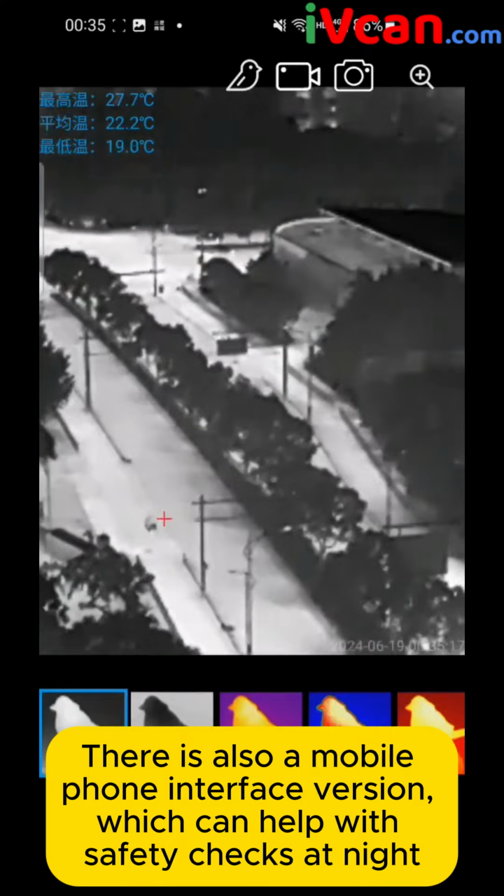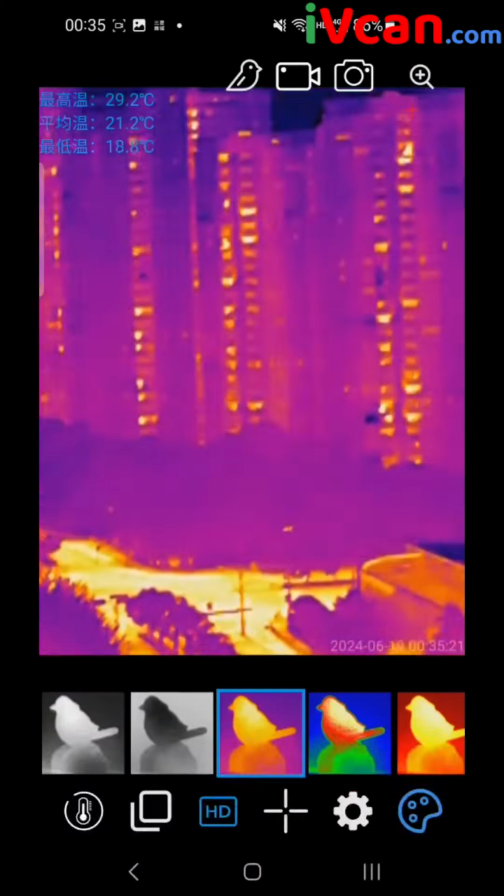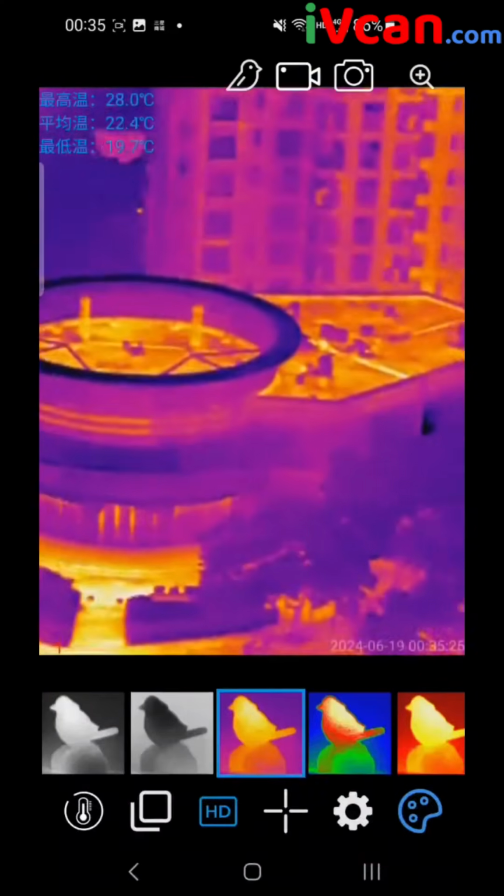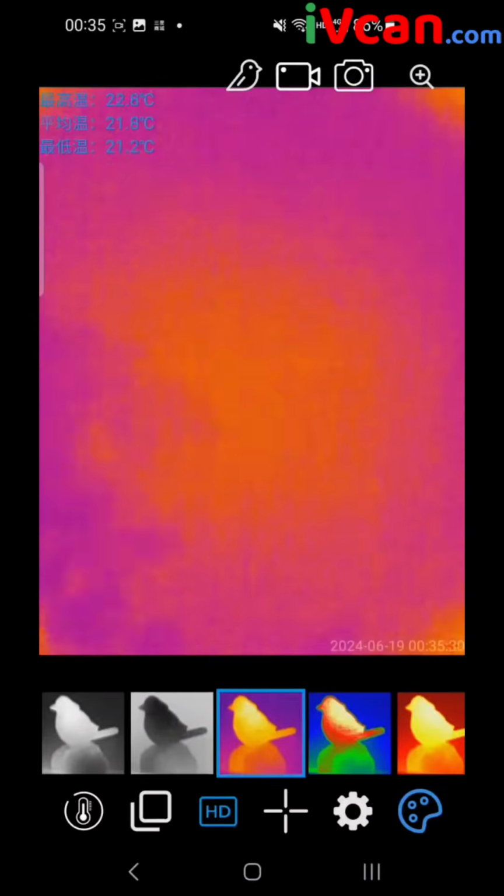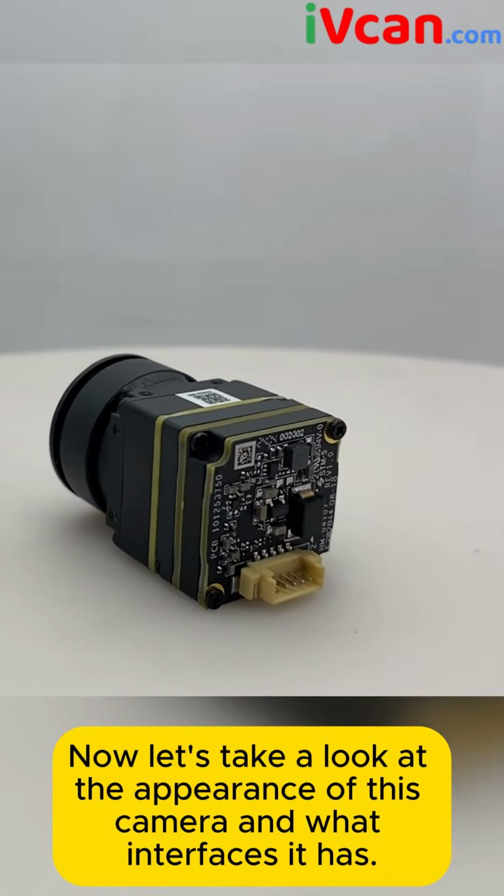There is also a mobile phone interface version, which can help with safety checks at night, especially when hiking or hunting at night. Open the third eye. The entire camera weighs only 25 grams and is very light. Now let's take a look at the appearance of this camera and what interfaces it has.